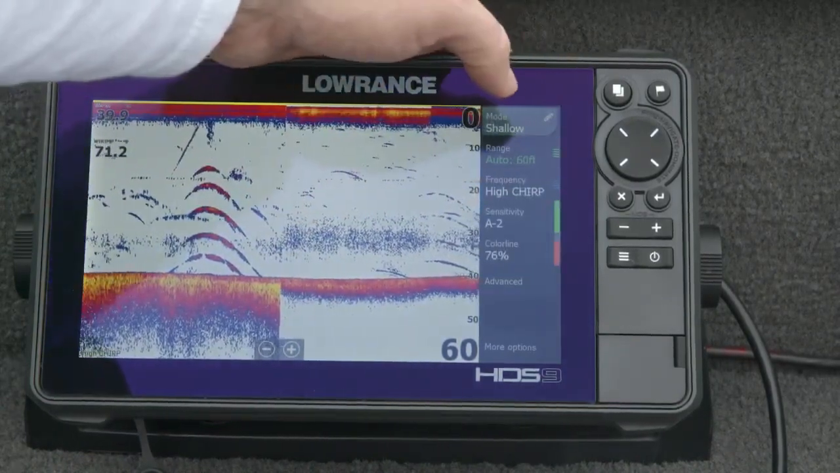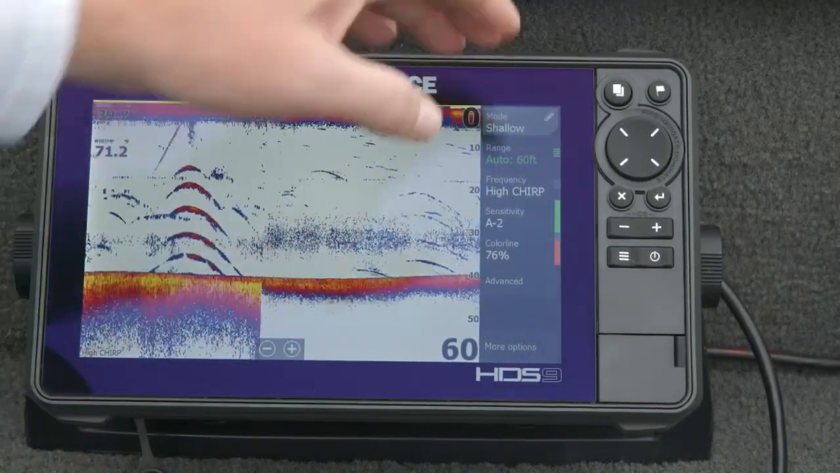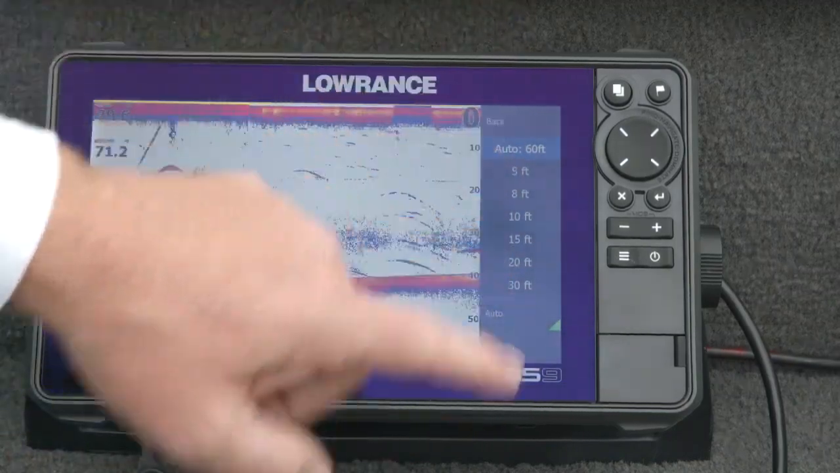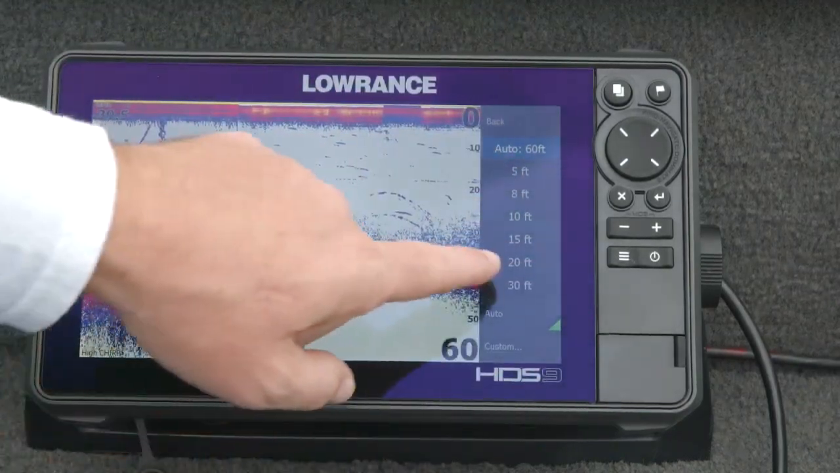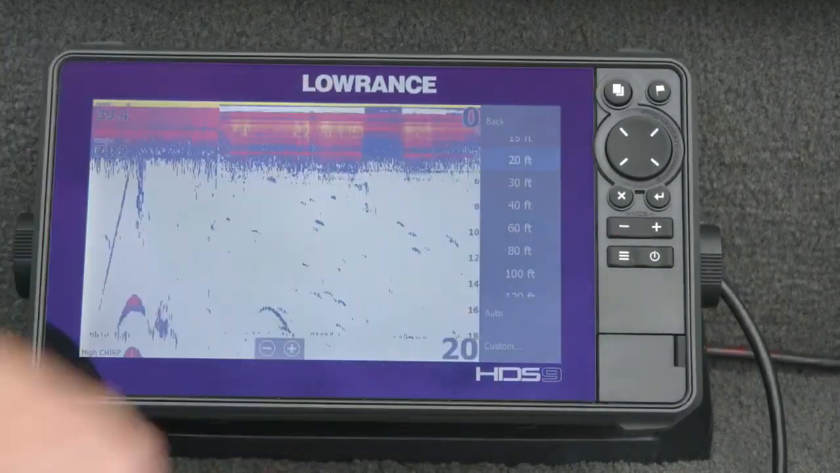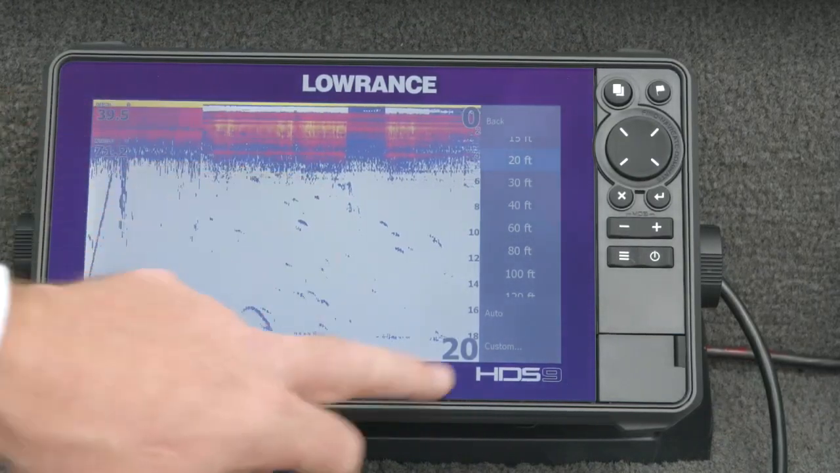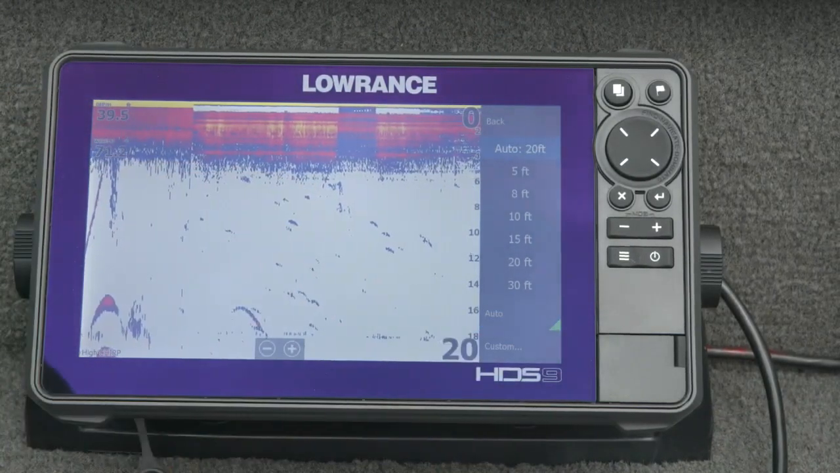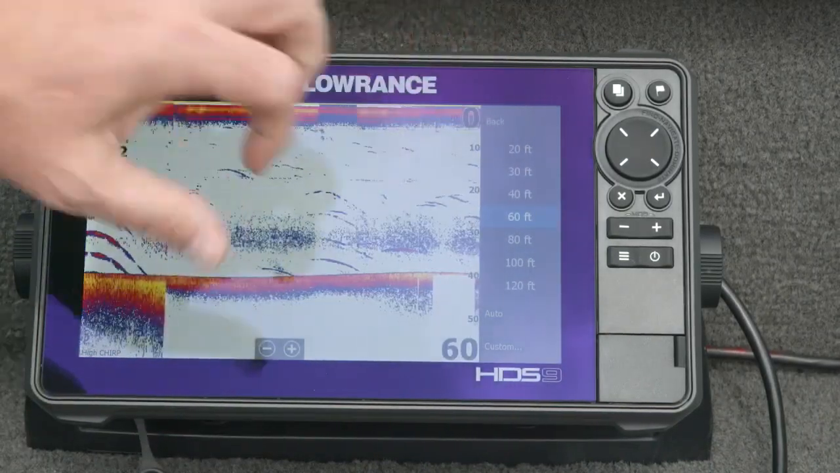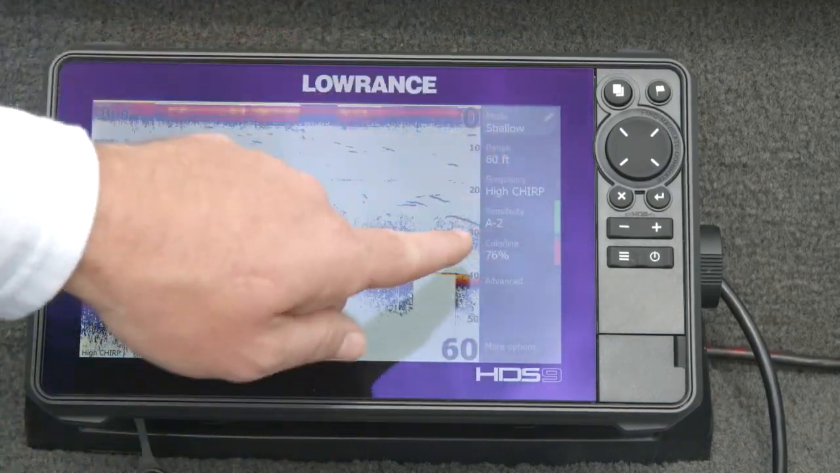Range, I usually leave on auto unless I'm trying to fish a specific range or I want to show a certain amount of the bottom depth. We have an auto button at the bottom, and you can manually select a range. But if I'm in 40 feet of water right now and I tell it I only want to look at 20 feet, I'm telling the fish finder, don't worry about what the actual depth is, this is the only part I want to see. For that reason, I leave it in auto. As the bottom depth changes, the range will change as well. So we talked range, we talked frequency, we've talked sensitivity.